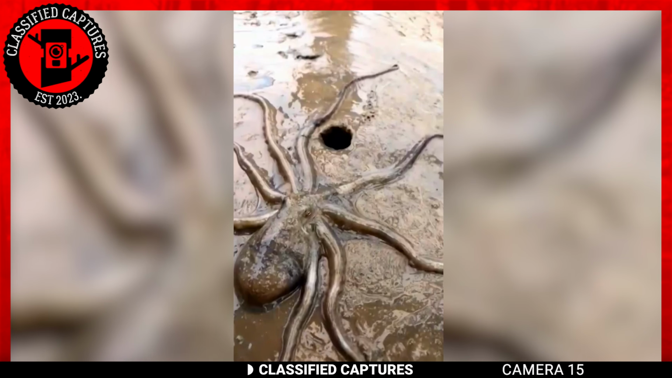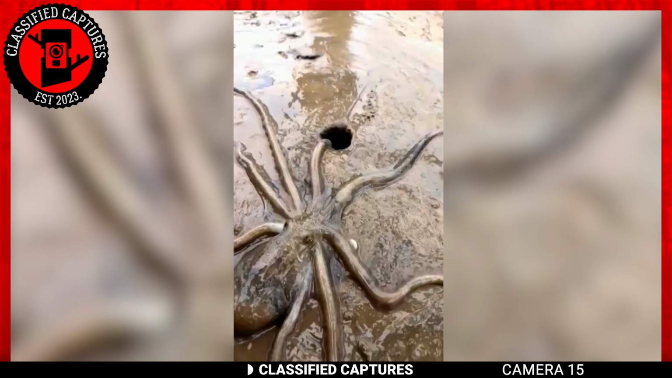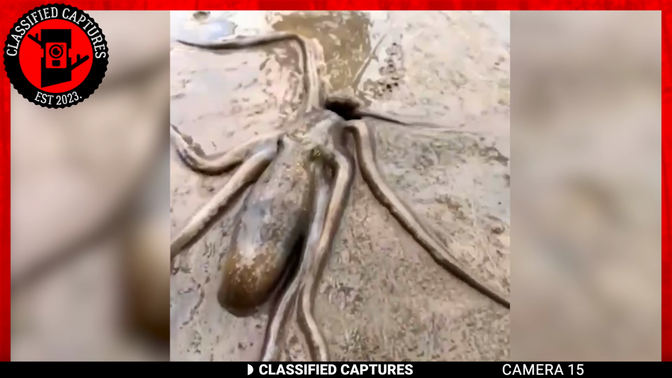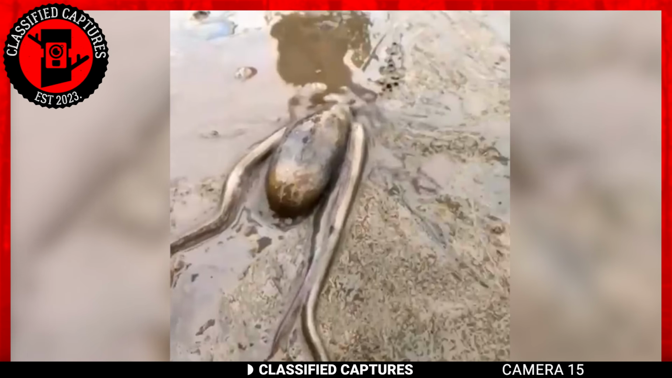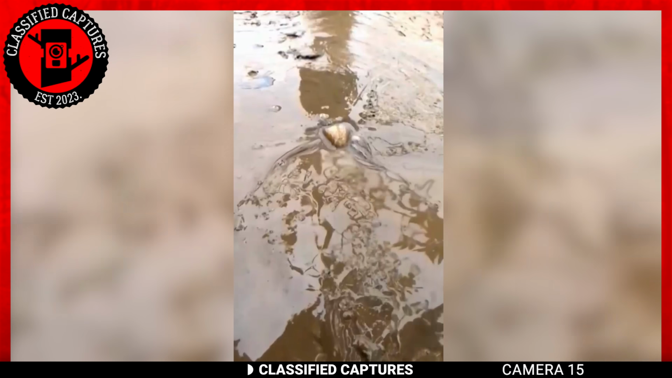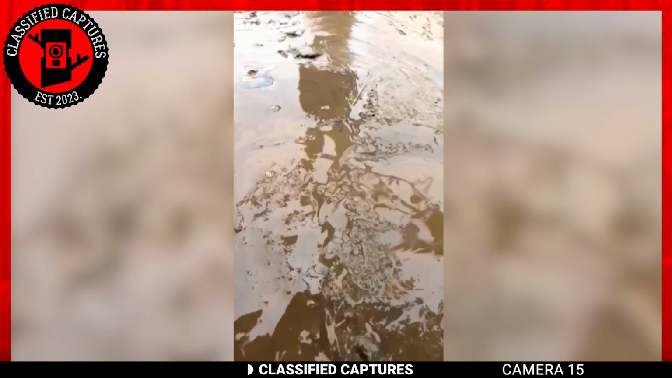Now let's shift our focus to a truly remarkable and puzzling encounter captured on film. A beachgoer stumbled upon an octopus, an ocean-dwelling creature, in a location quite distant from its natural habitat, the vast ocean itself. The mystery deepens when we ponder how this cephalopod managed to traverse such a significant expanse of land.